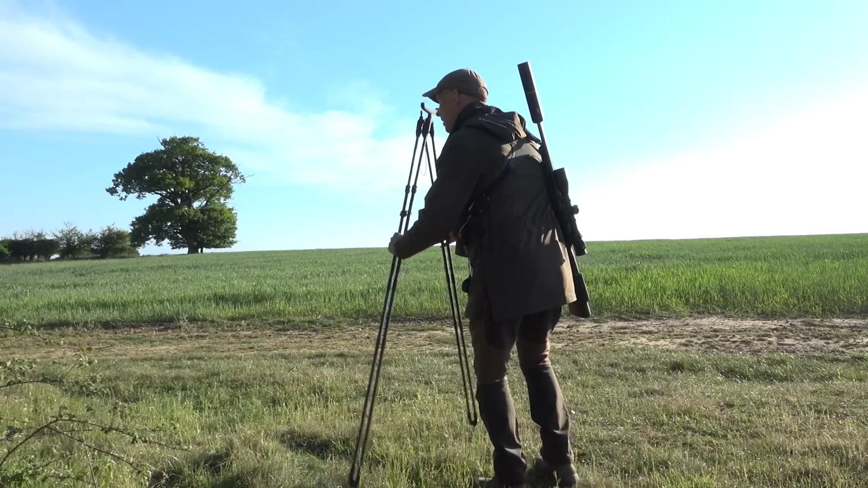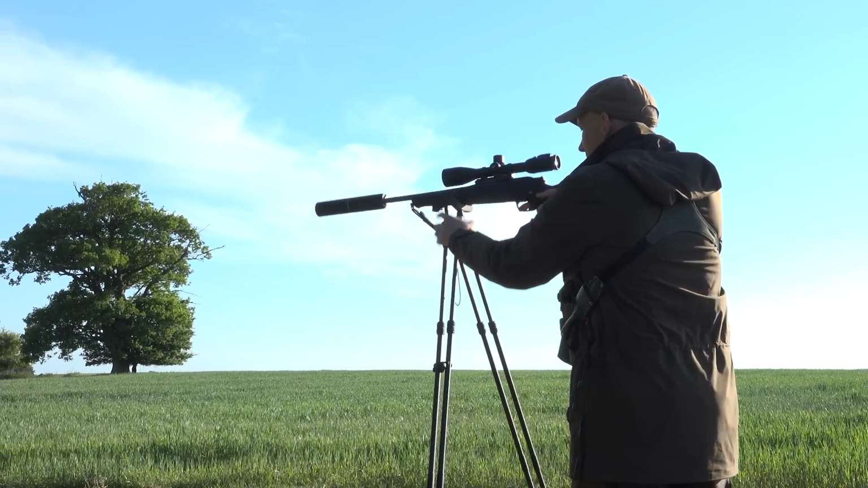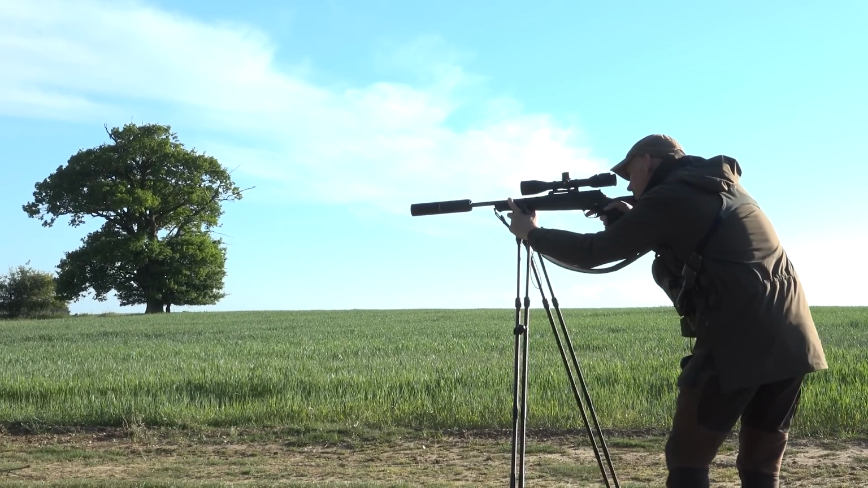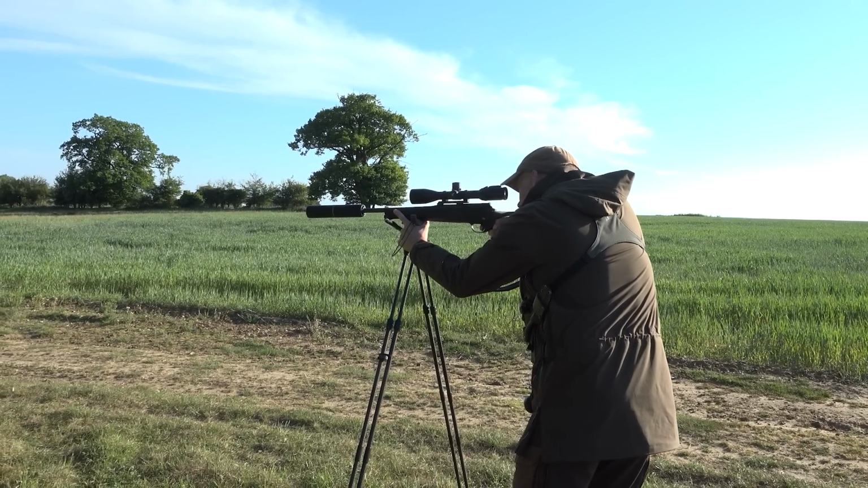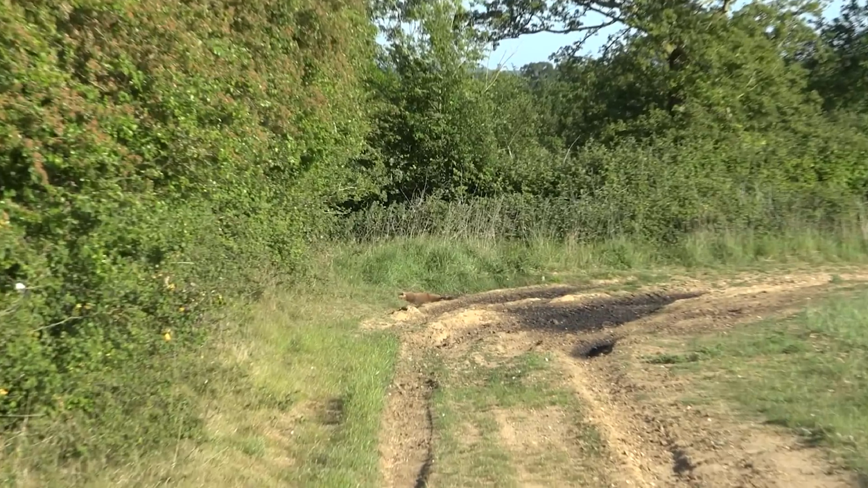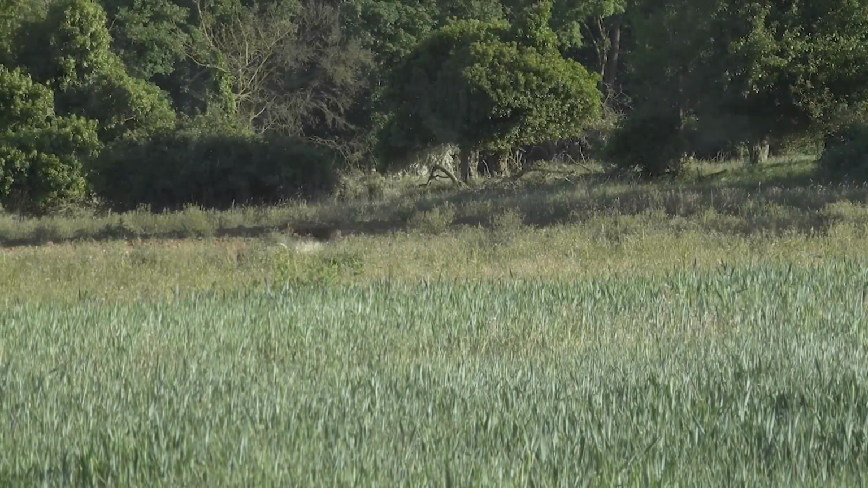It's a muntjac. Just stopped in the edge. You on it?